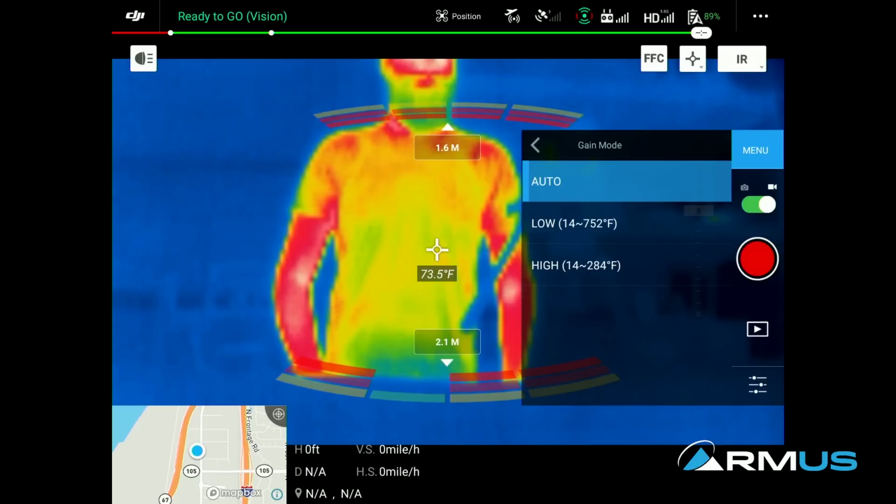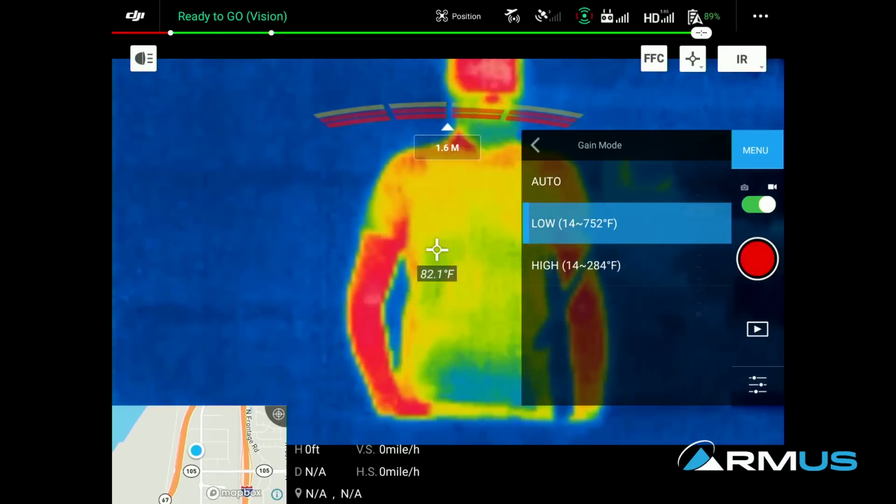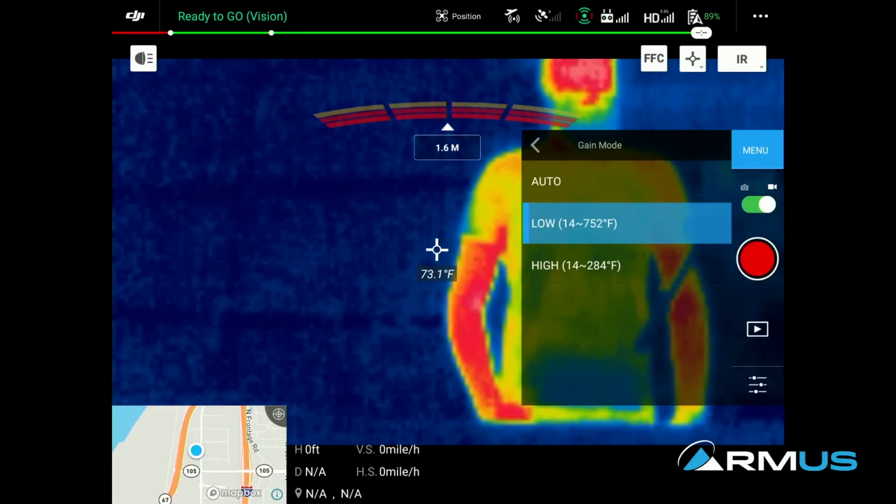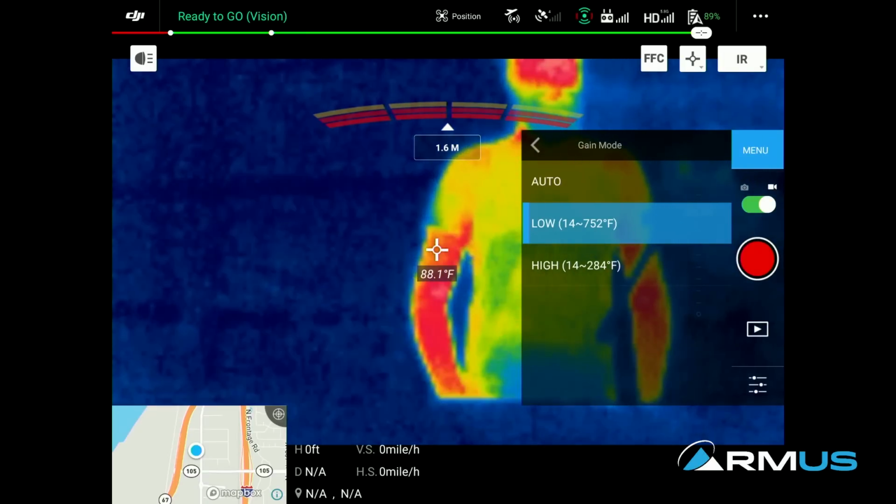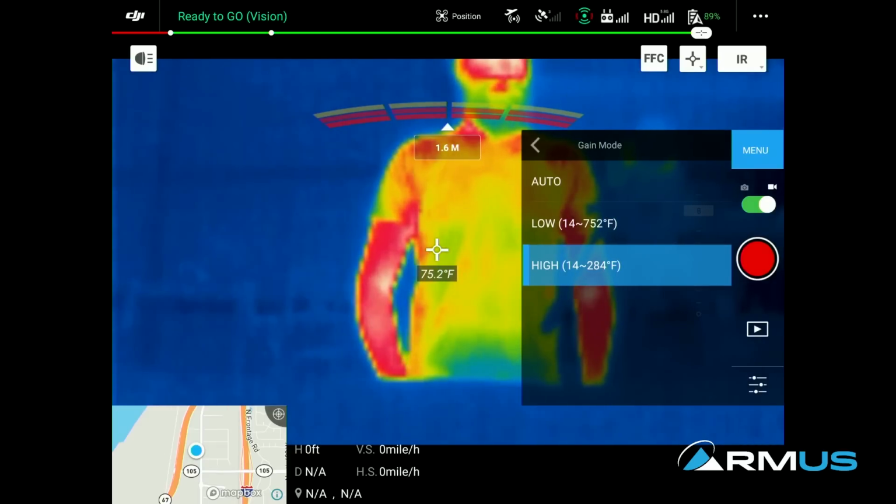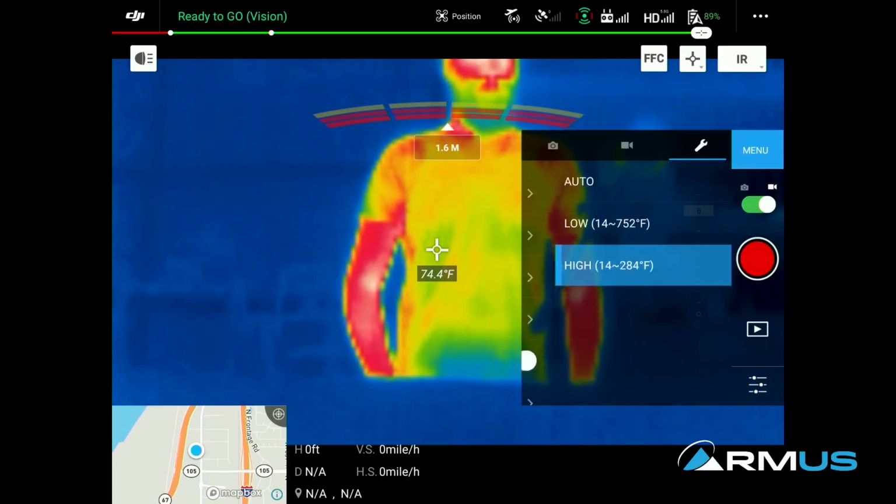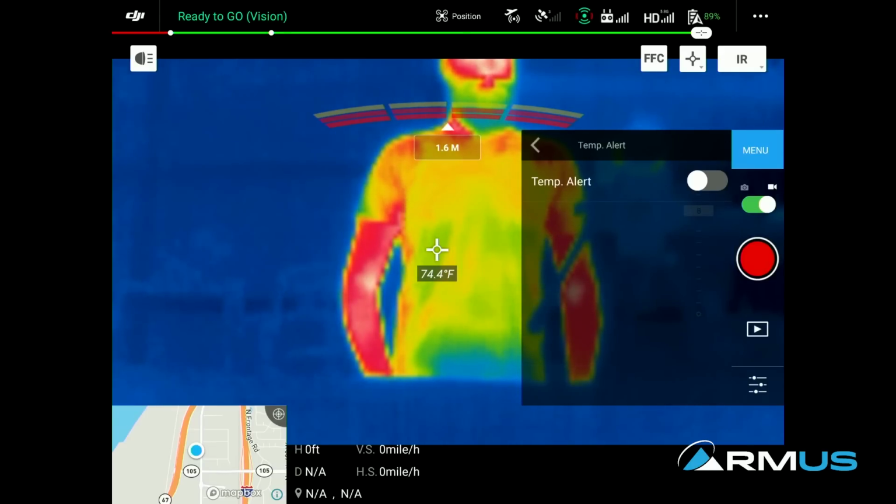We have the gain mode, and we can see the temperature range as well here, low and high. And if we want a broader, wider view, we can see what will happen to the camera if we change this to low. And we see it looks almost pixelated in the background because it's trying to see the incredible amount of temperature throughout the whole range. If we turn it back to high, the picture becomes a little bit clearer, because the range is a little bit smaller in high gain.